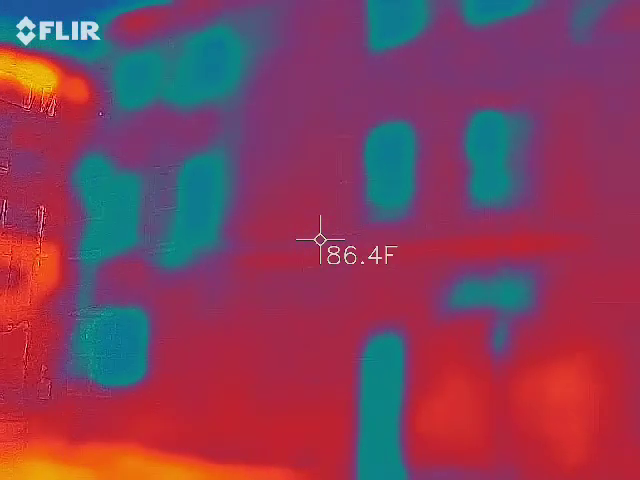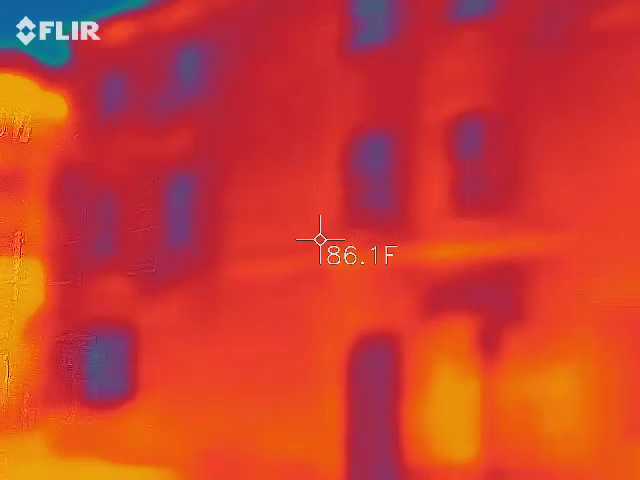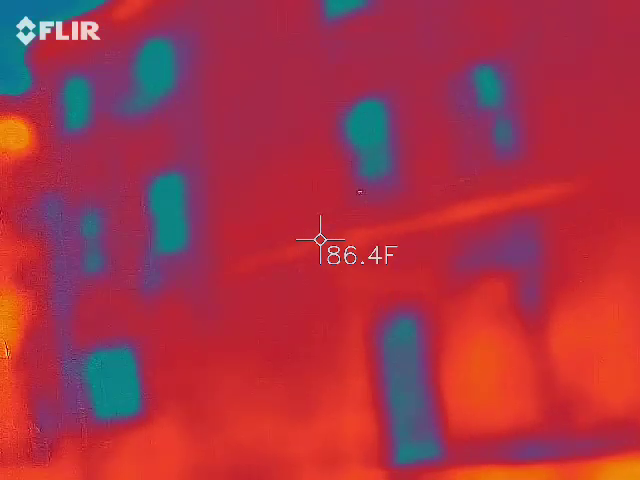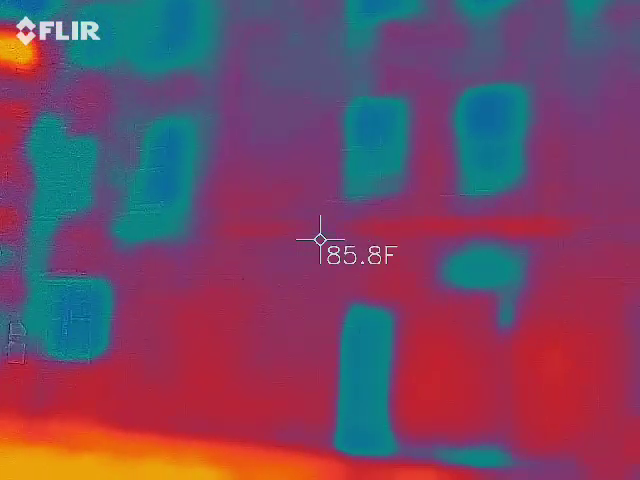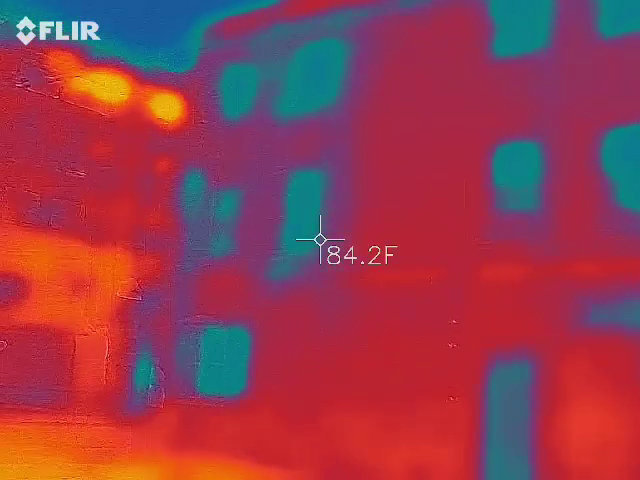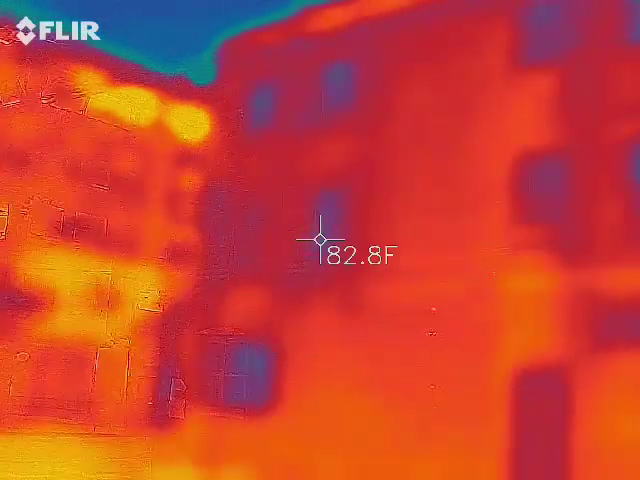Alright, so with that thermal camera, the windows are going to be colder, so you should get blue on the windows. So what we're looking for is anything that is darker blue for a cooler temperature. That's where you want to move the eye to see if you catch any figures. The blue is going to be blue, but it's going to be different shades.